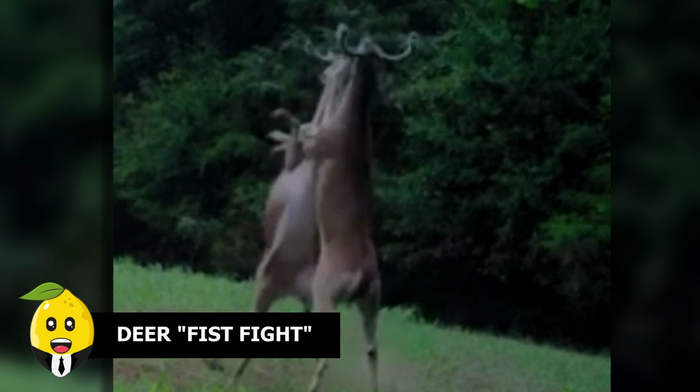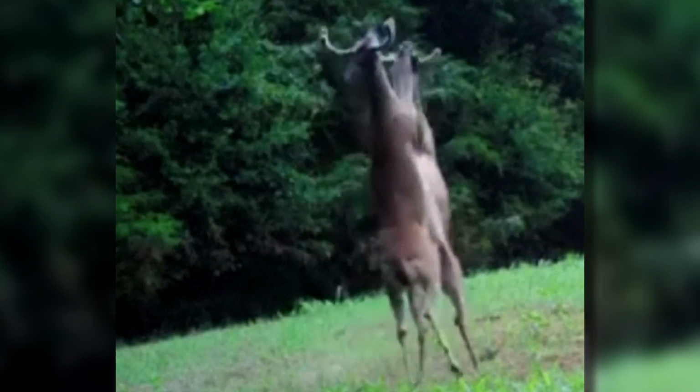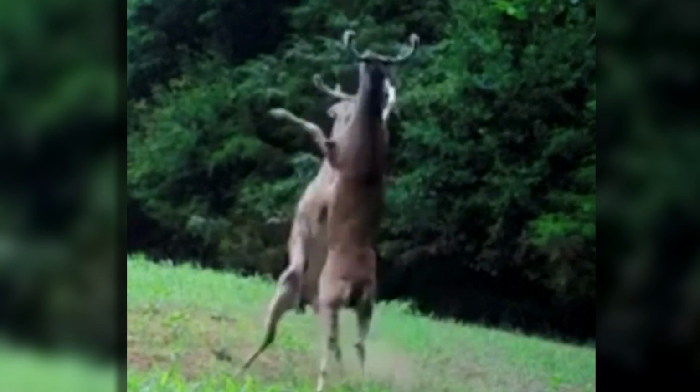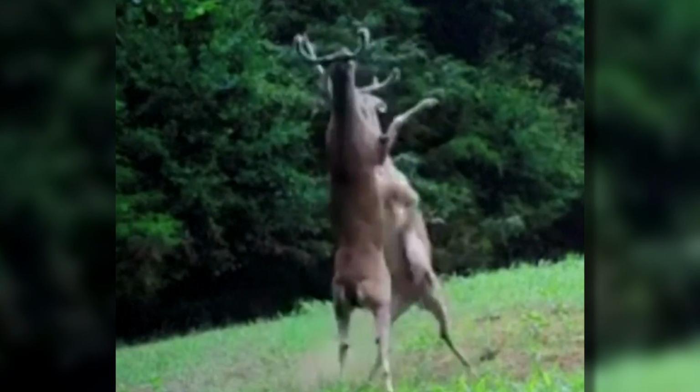Deer fist fight. A clip captured from an unknown location shows a fight between 2 deer. Maybe it's the usual sibling rivalry over who gets to be in the camera next, with the more aggressive of the two appearing to be an older doe, and the loser, a very young buck.